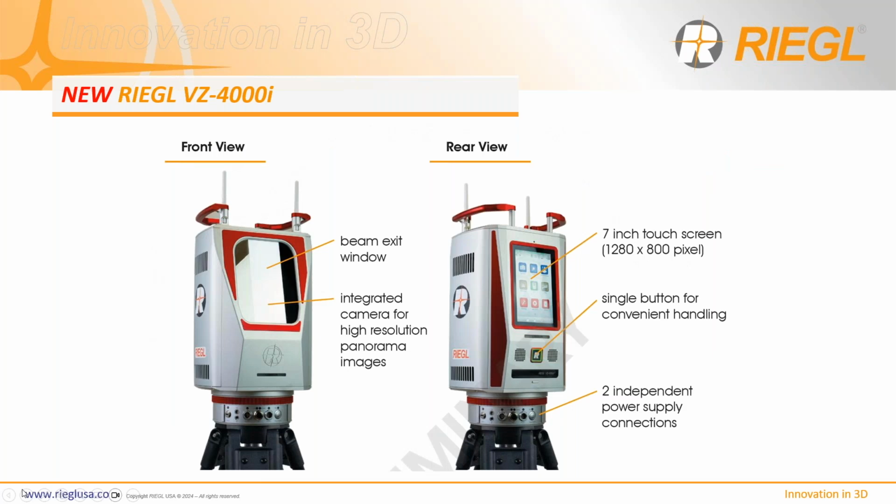Looking at the front and rear view, the front view doesn't change so much, but certainly the rear view is housing a new 7-inch touchscreen, very similar to the VZ600i. It also has single button operation and 2 independent power supply connections for continuous scanning and hot swap. This is a very nice system for applications such as open pit mining and also forestry.